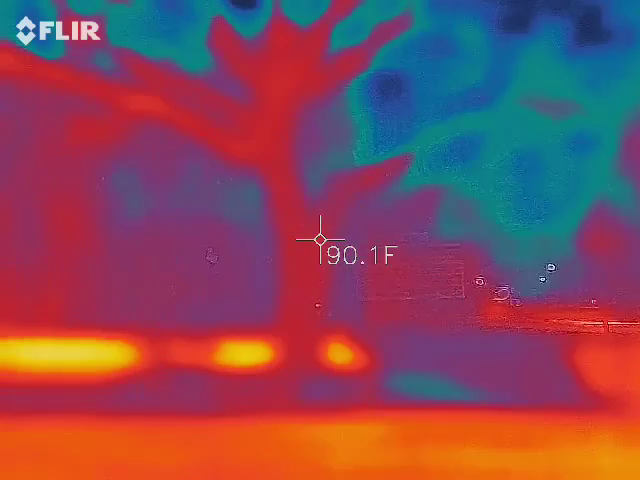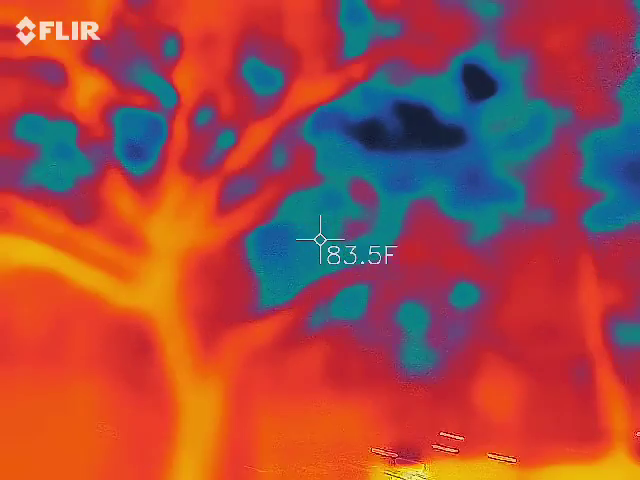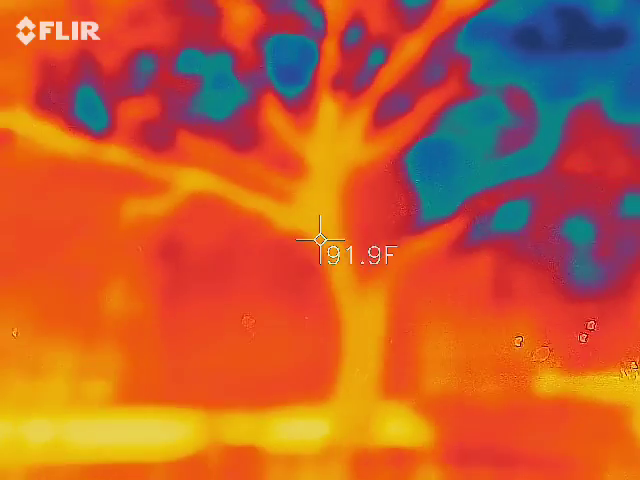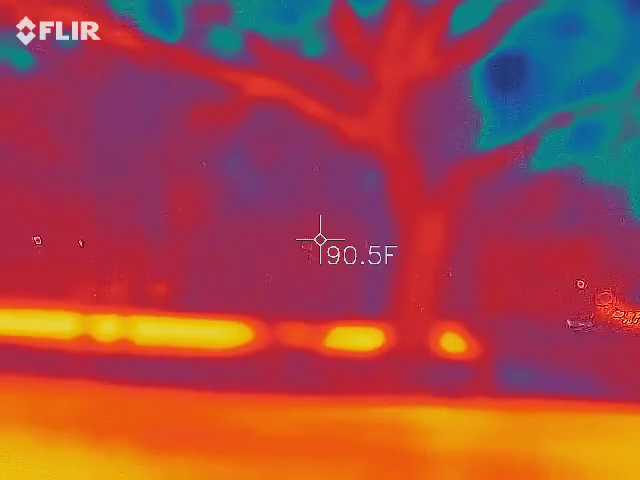So this is a laser. It will shoot pretty far. So if I point it down, we're going to go out. You can see on that building over there, it actually goes pretty far. So this is kind of like the responsible person in the group. So there's tool number 1 for you.